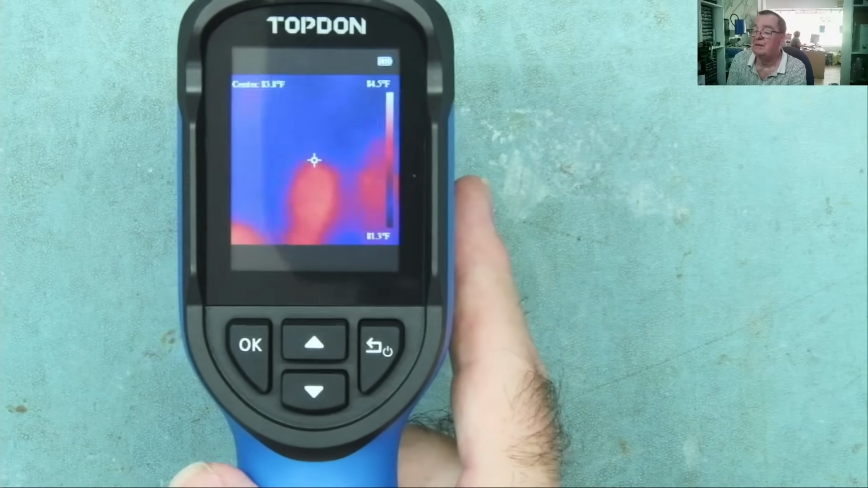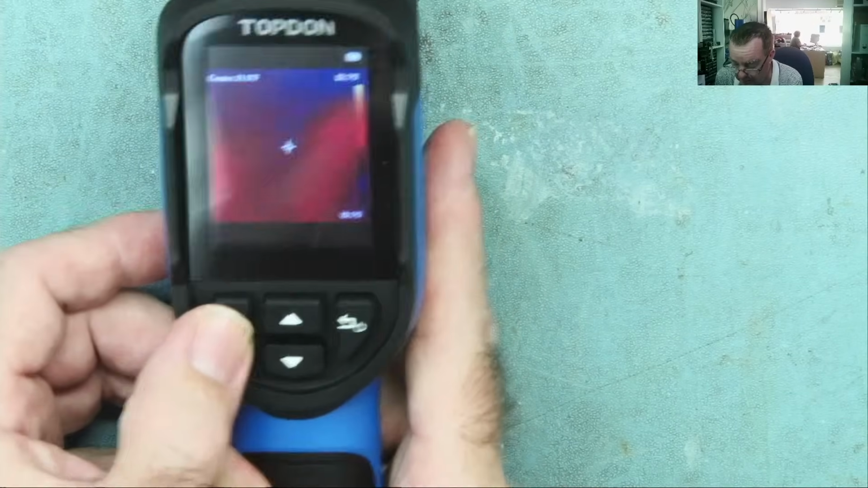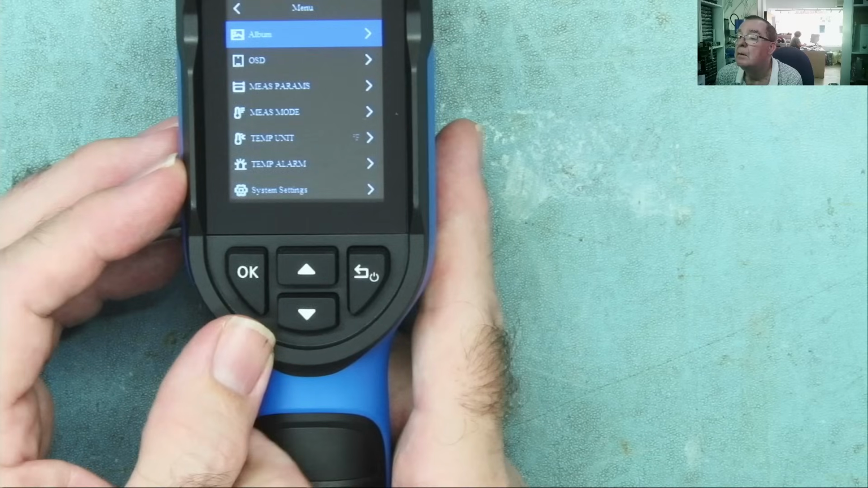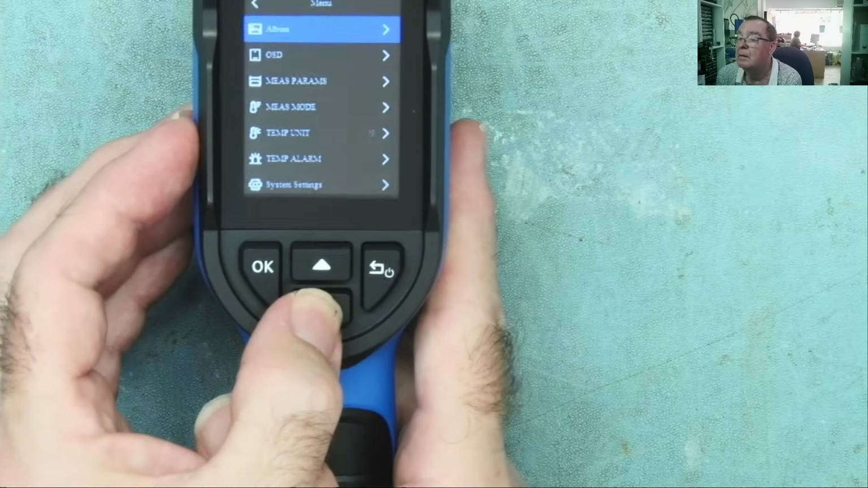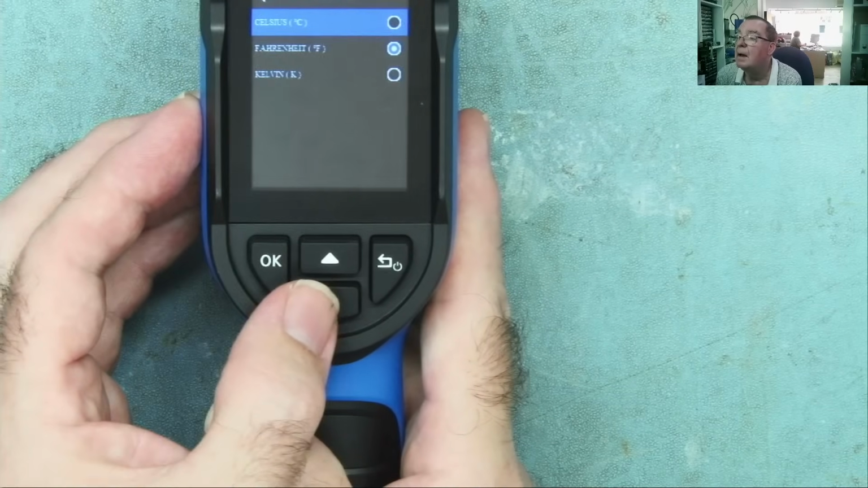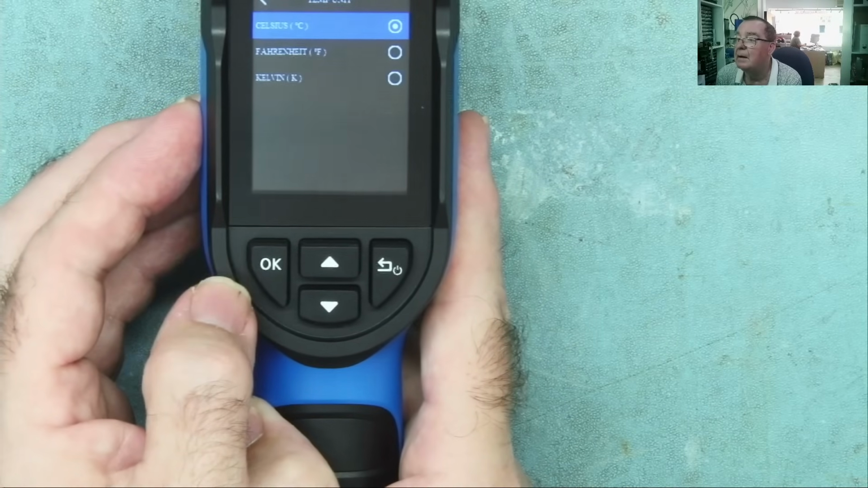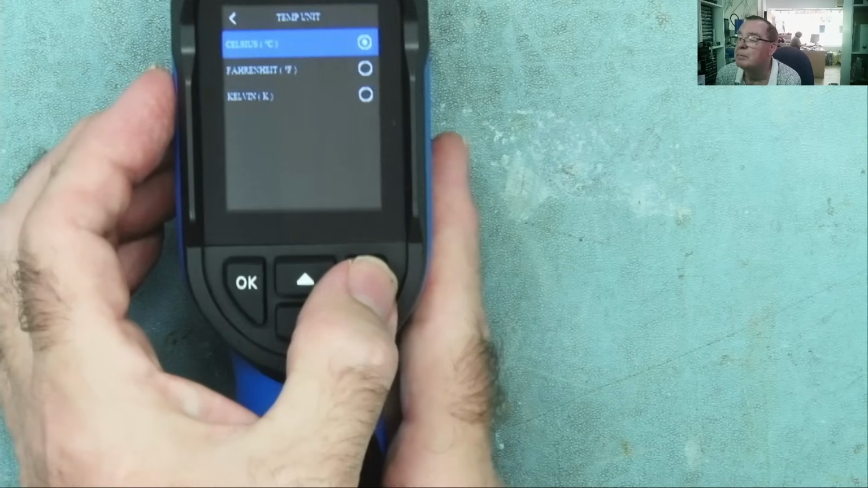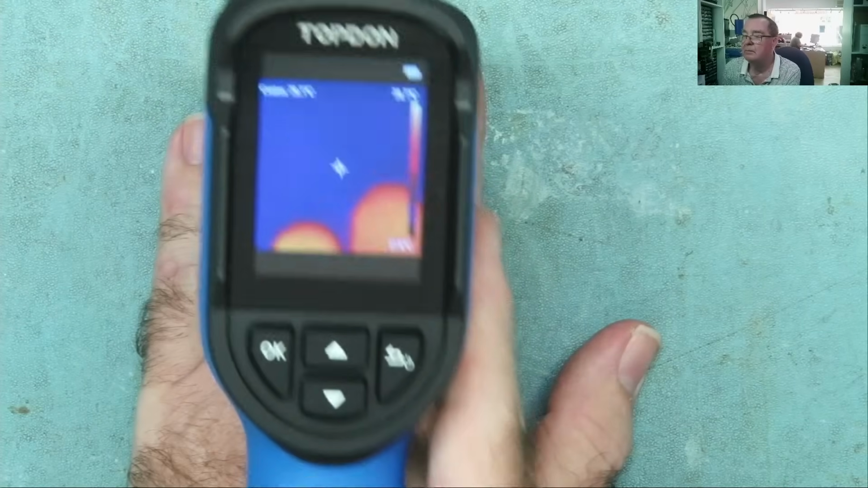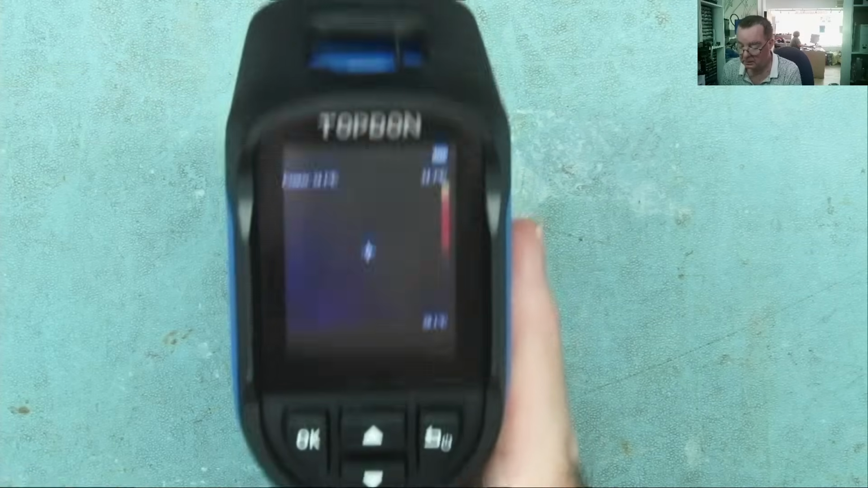Okay, we can see it's set to Fahrenheit at the moment. Let's see if we can change this into centigrade. So press OK, gives us the menu. Let's see, what do we have? Temperature unit. Okay. Celsius. Okay. And then I think it's this back button. Yeah, that's quite intuitive actually. So we now have temperature in centigrade.